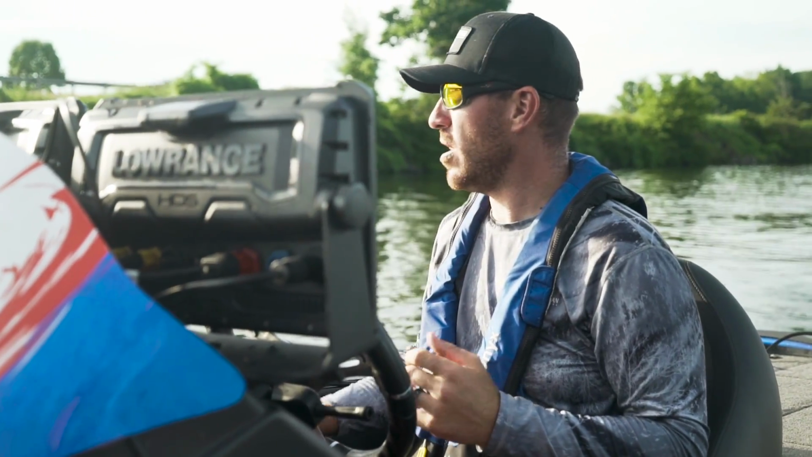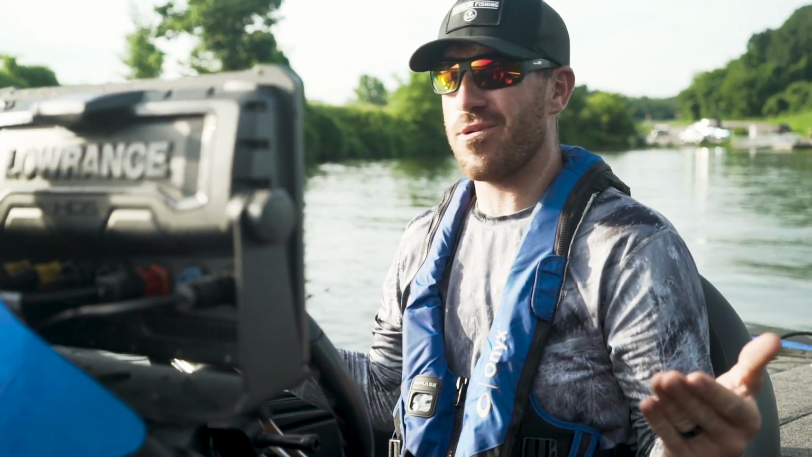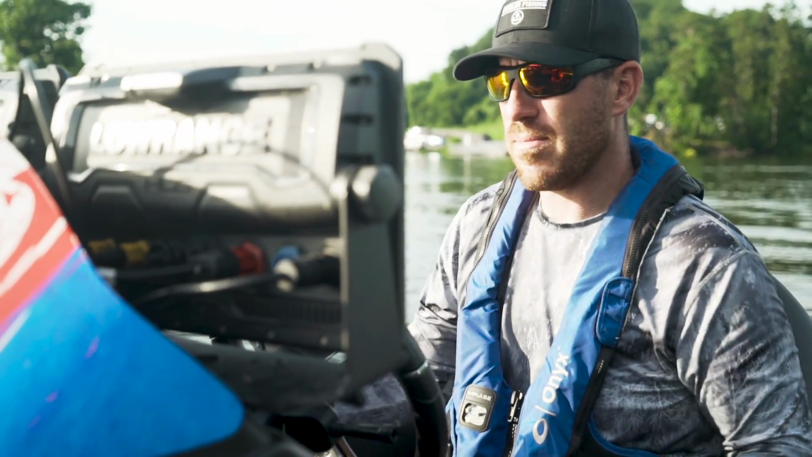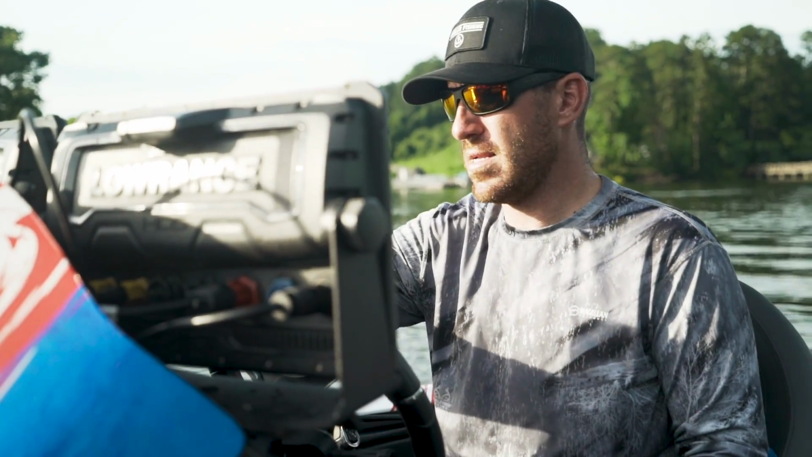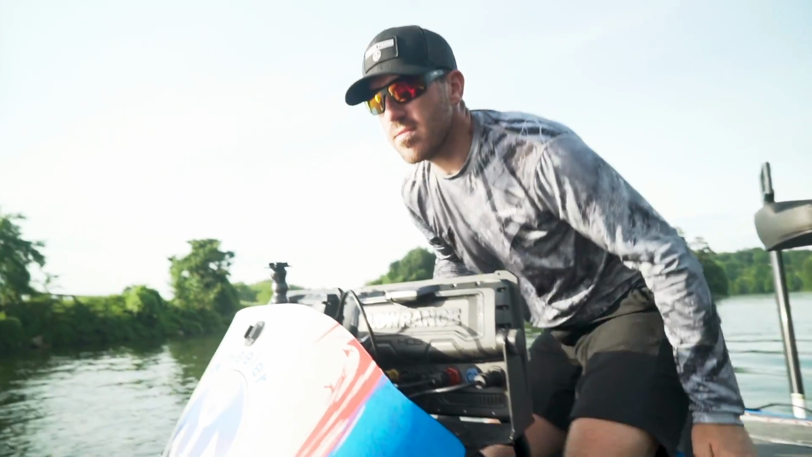All right, so we're pulling up here to an obvious bridge. There's bridges all over the country, no matter where you go. We're gonna see what this thing looks like. Okay, I'm just gonna stop right here. There's always fish around bridges. We all know it. It's guaranteed. Not guaranteed to catch one, but guaranteed to see something.